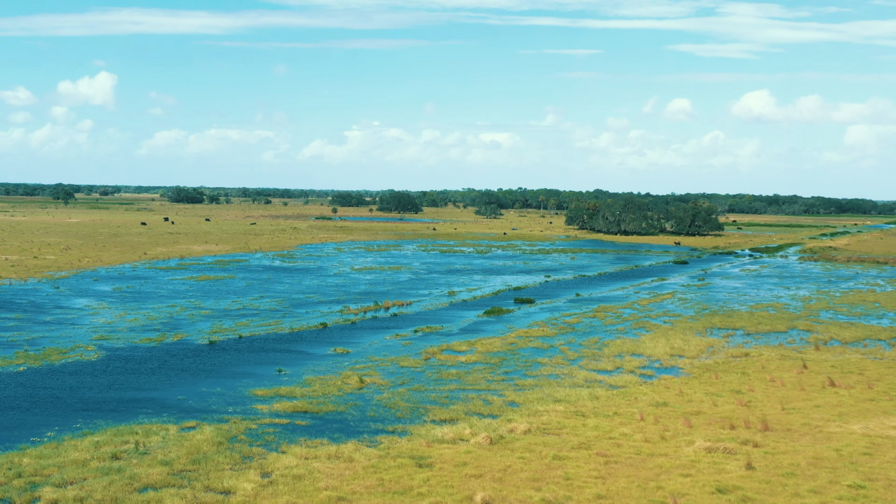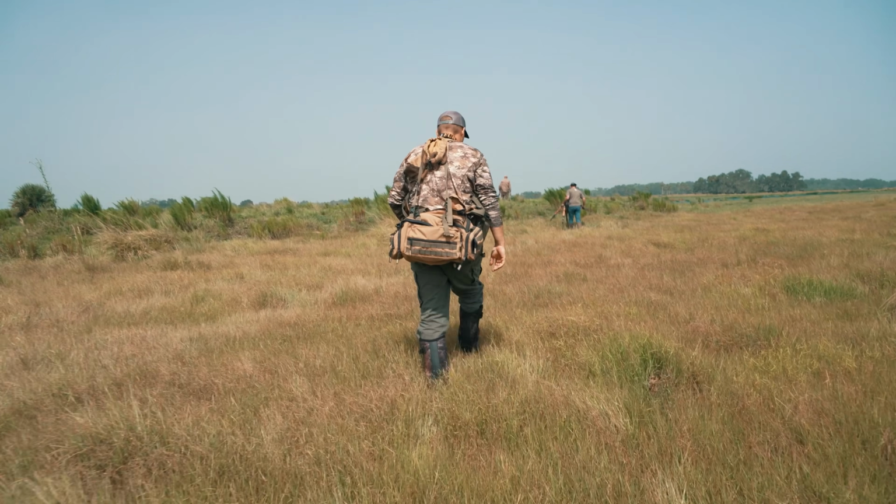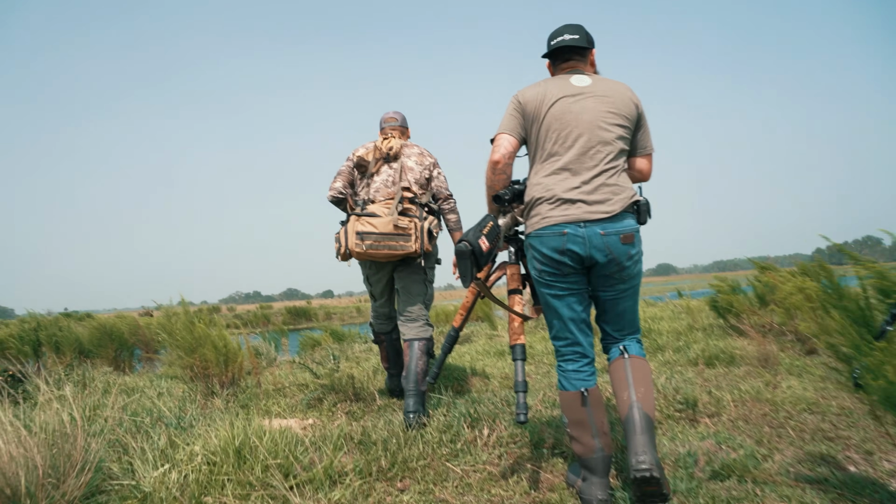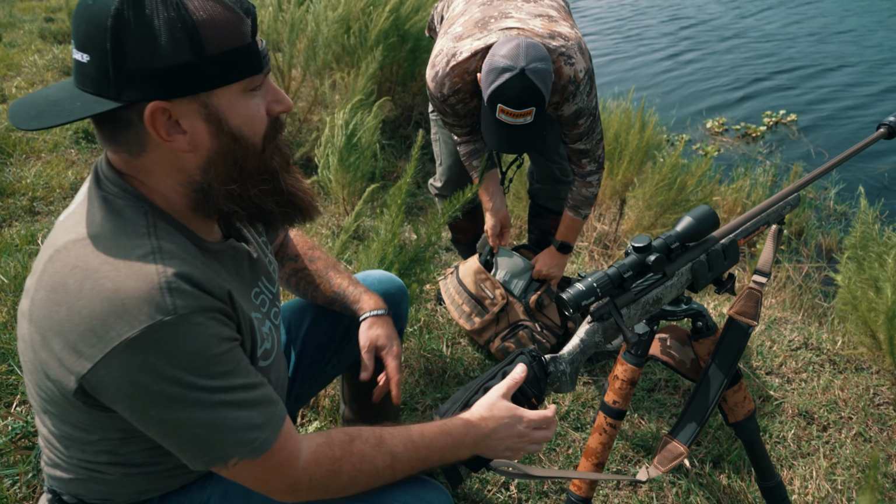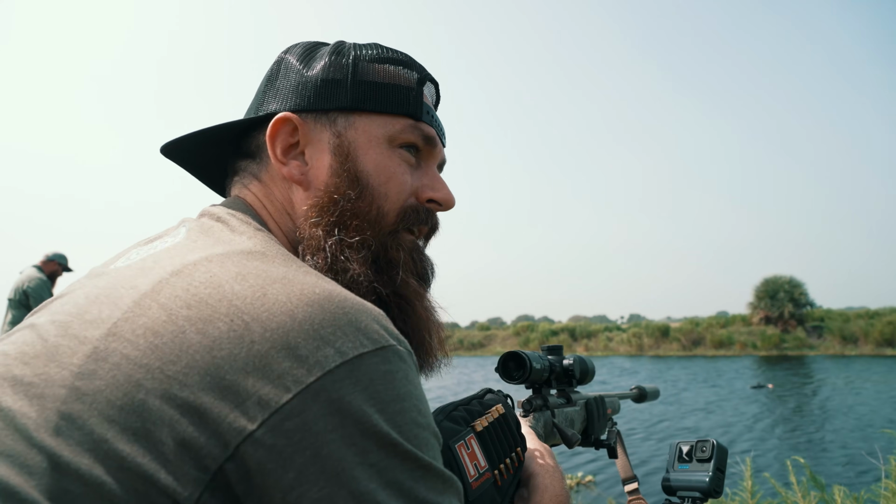Well, we decided we're gonna head back to one of our old trusty spots that there's always alligators in there. We've seen them here already on this trip, so we're gonna head over there and see what shows up. Be ready.